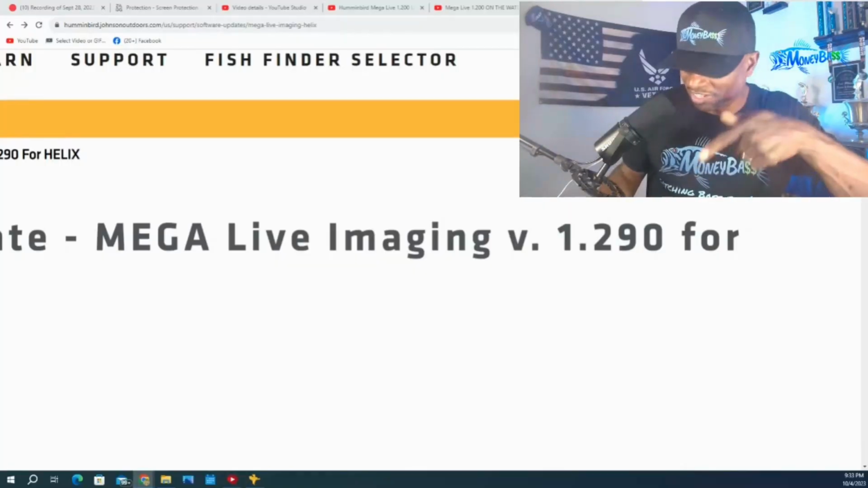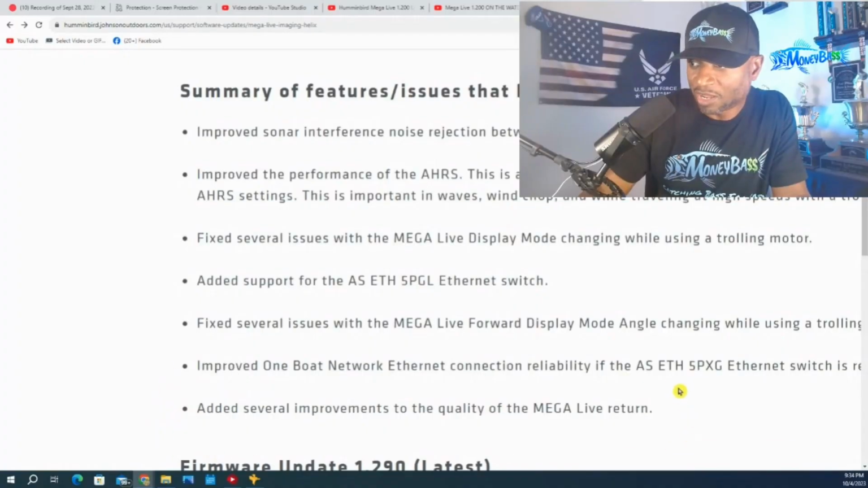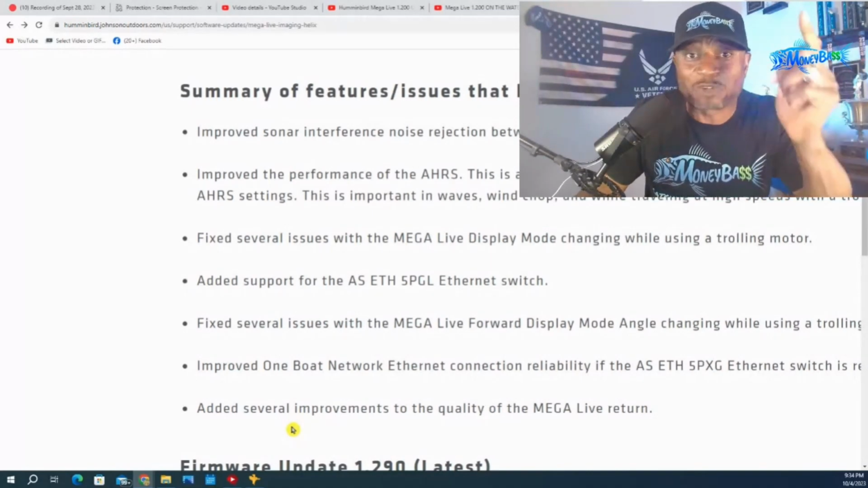Humminbird has just released the newest update for Mega Live Imaging, version 1.29. There it is. I know you see it, but what does it do? Do you see this right here? Oh yeah. Added several improvements to the quality of the Mega Live return.